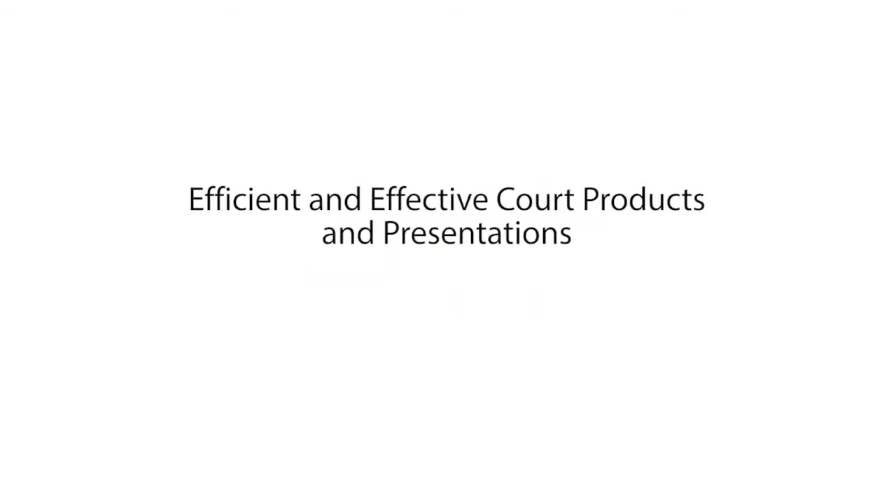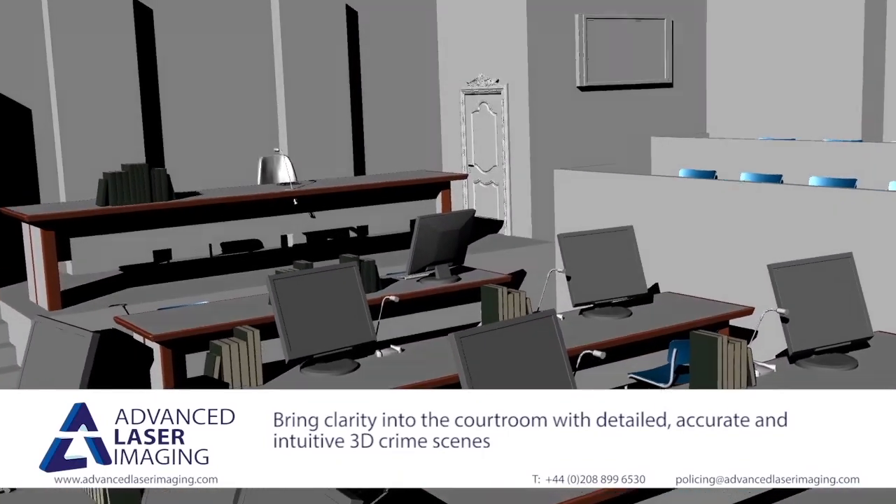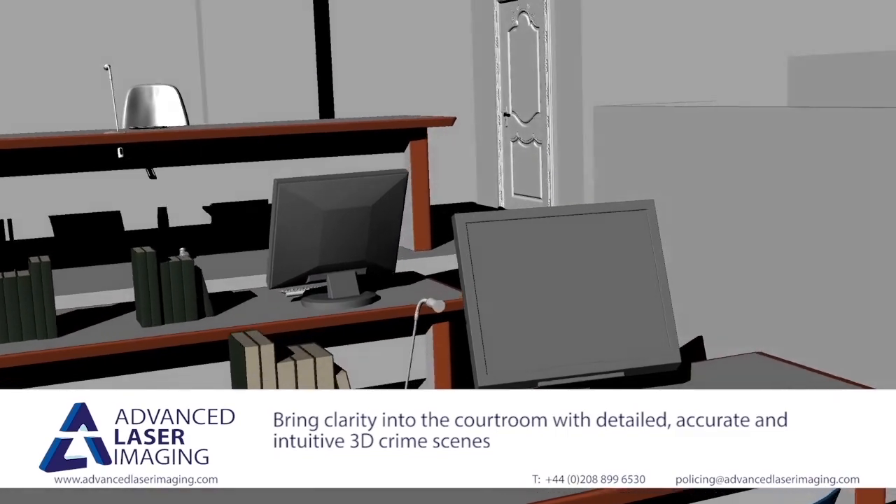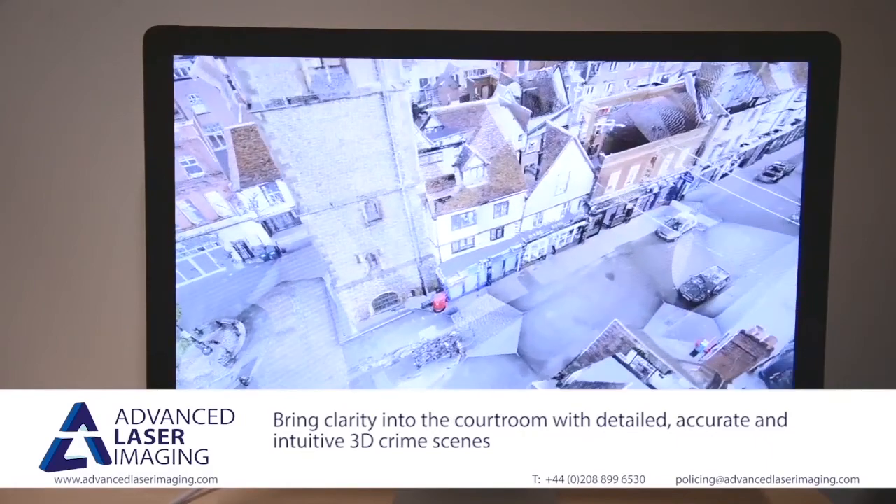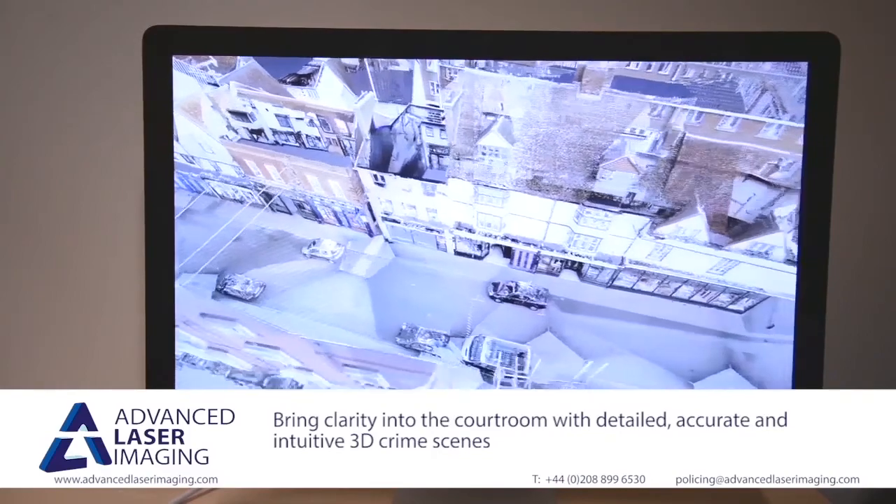We're now going to look at efficient and effective court products and presentations. Not every case makes it to court, but those that do need to ensure that evidence is presented clearly and compellingly. At Advanced Laser Imaging, we have experience of showing evidence in many engaging formats, from video evidence through to dynamic presentations where it is possible to interact with the 3D scene live within the courtroom.